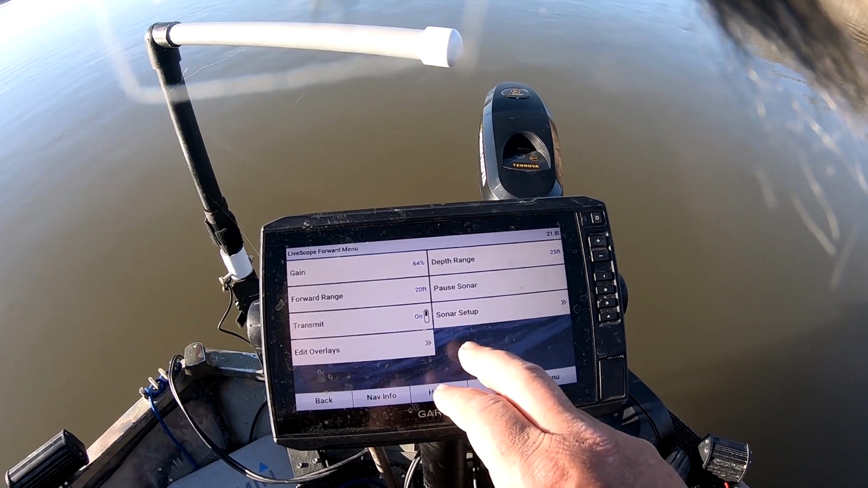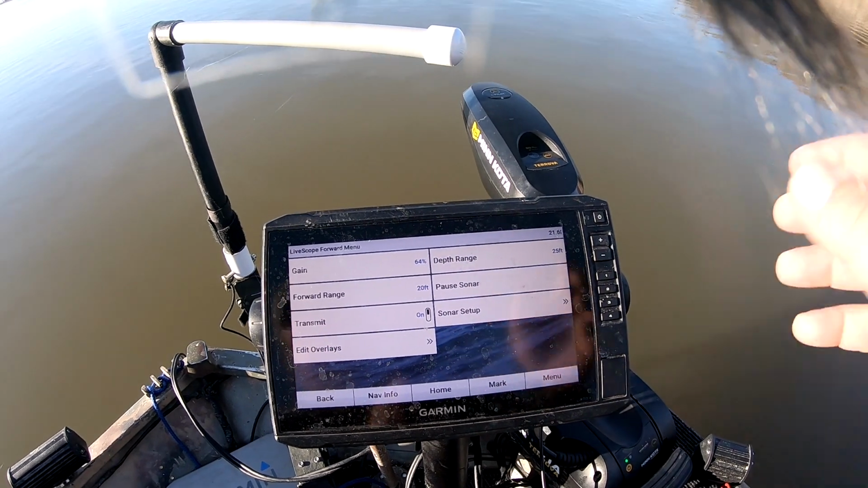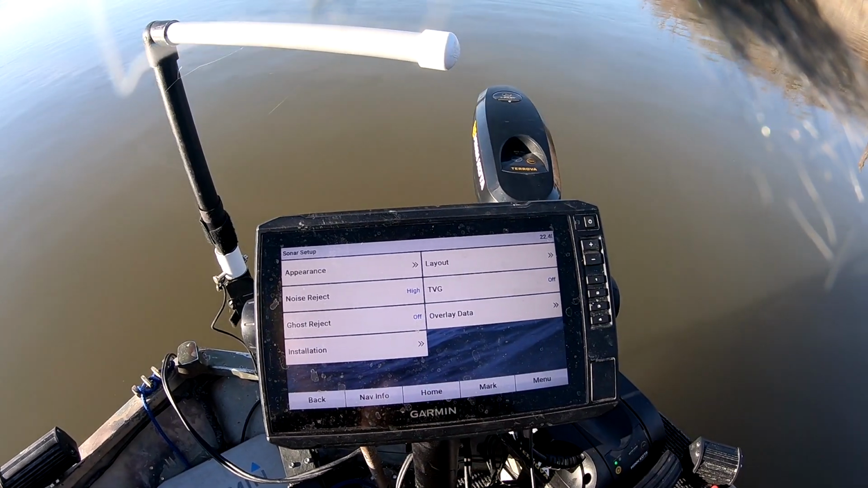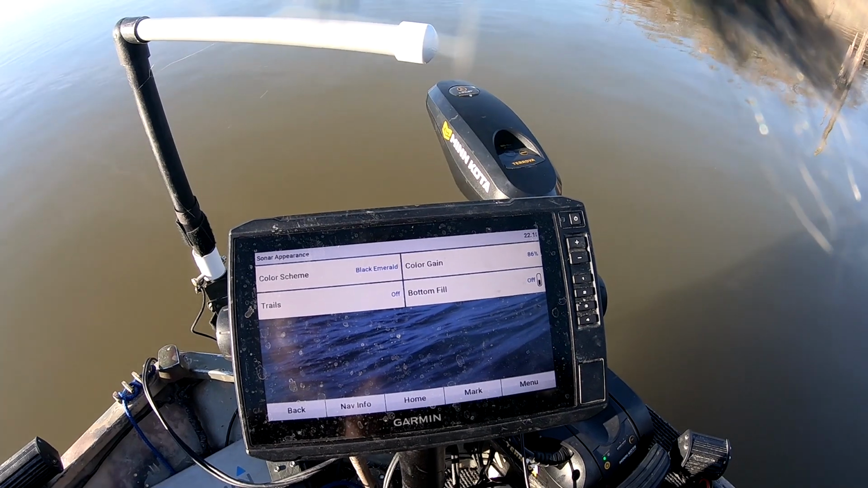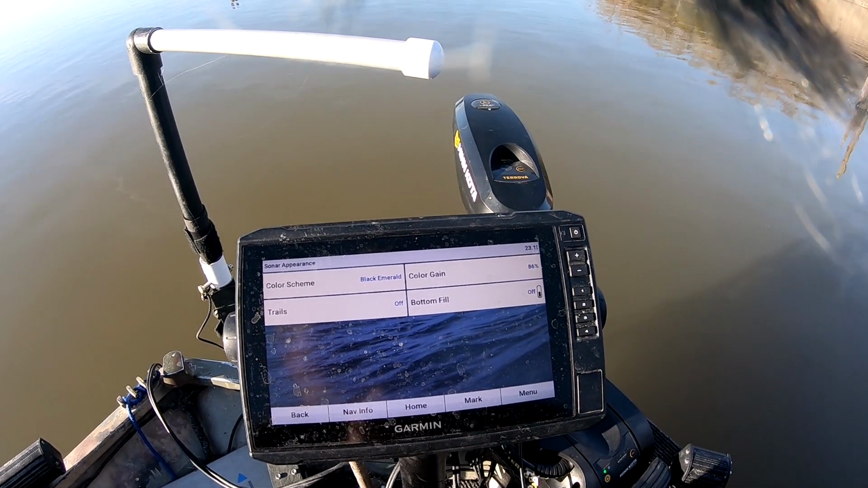Another thing, when you put this on there setting it up, say you're fishing between 10 and 20, 15 and 25 foot. Okay, you're going to go into your sonar setups. You're going to go to appearance. And this color gain right here, that's how bright your signals are. I keep mine fairly high, 86.